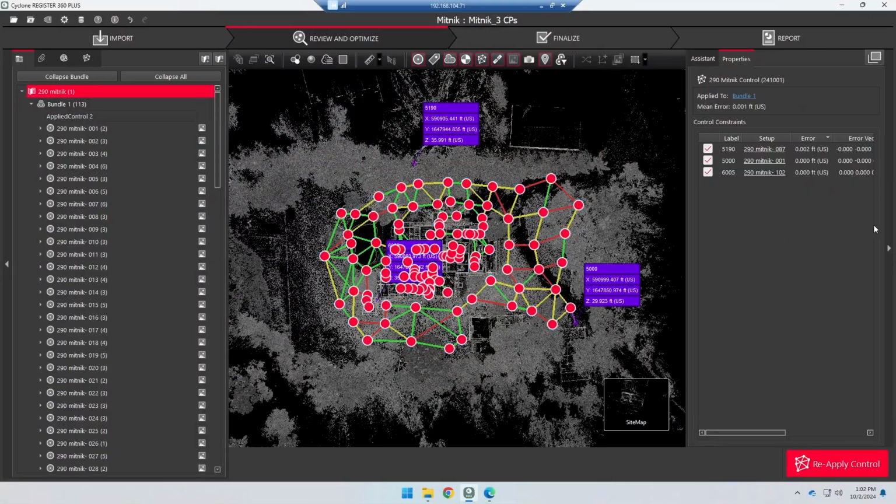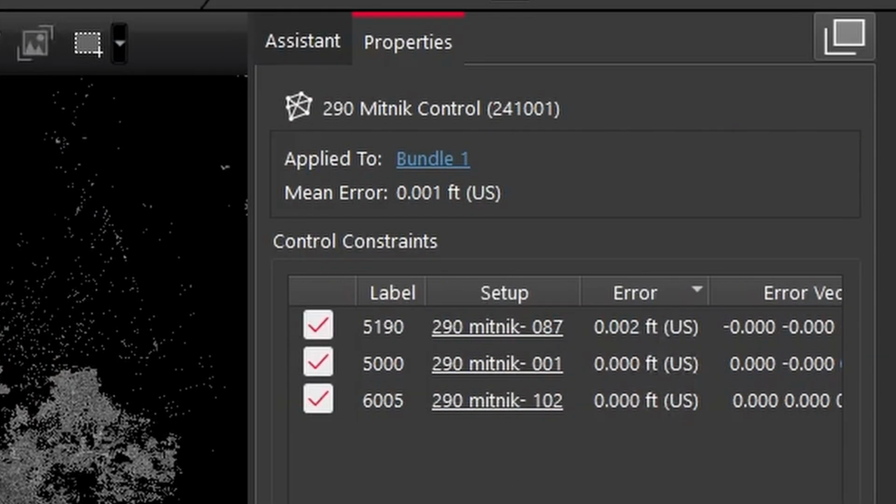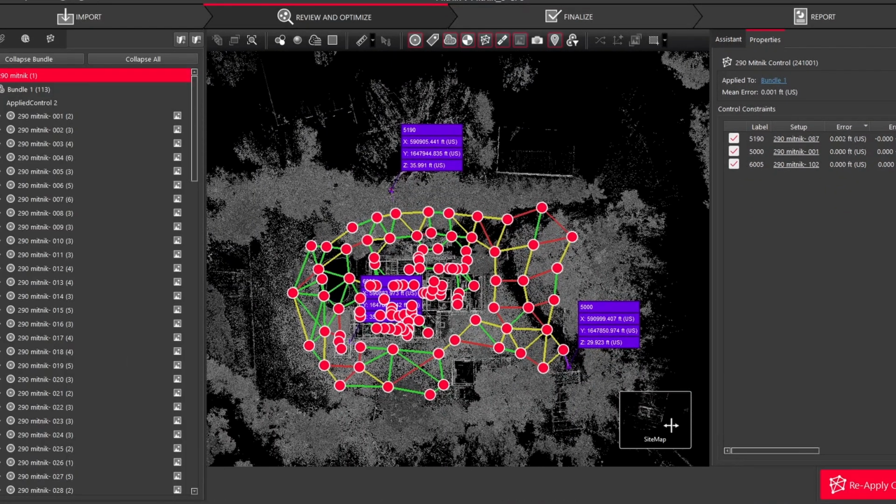Using calculated residuals of applied control directly from the processing software often does not give an accurate representation of the quality of the data. What this study has shown, though, is that it may not be necessary to use 66 control points over a 100,000 square foot project site, as was seen on the third project site. Was accuracy degraded by using that much control? It depends on how you look at it.